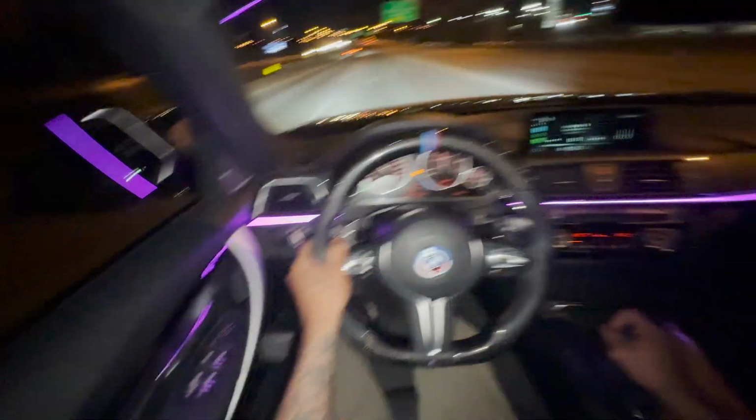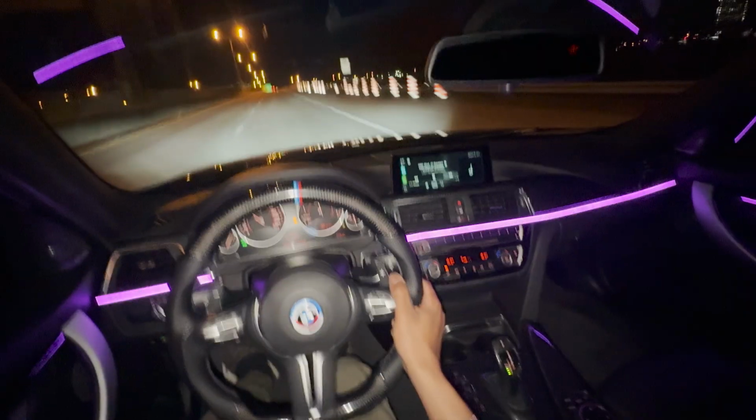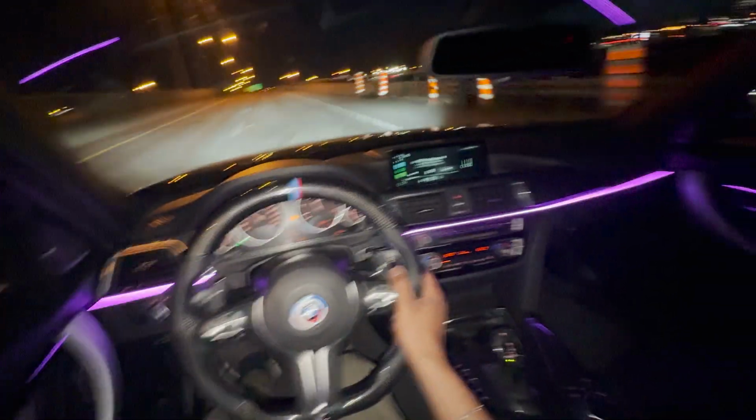So that means I'm not always pushing on my car. Because some people think I do, but I don't. Look at the city though, bro. I know I keep showing y'all, but it looks fire.